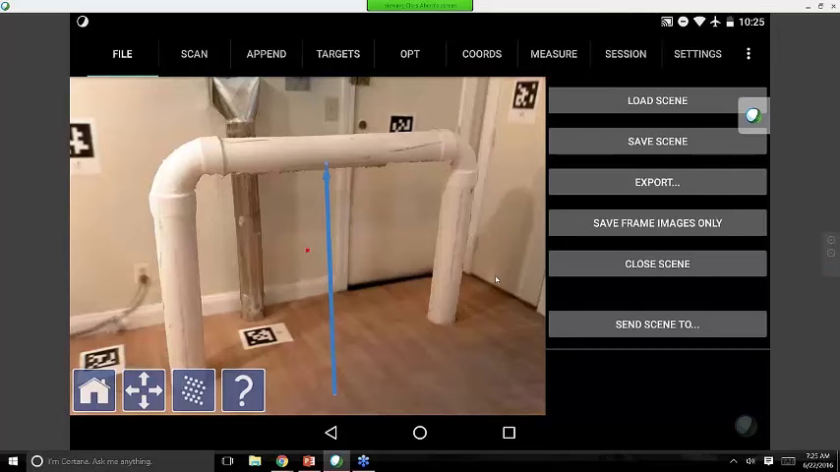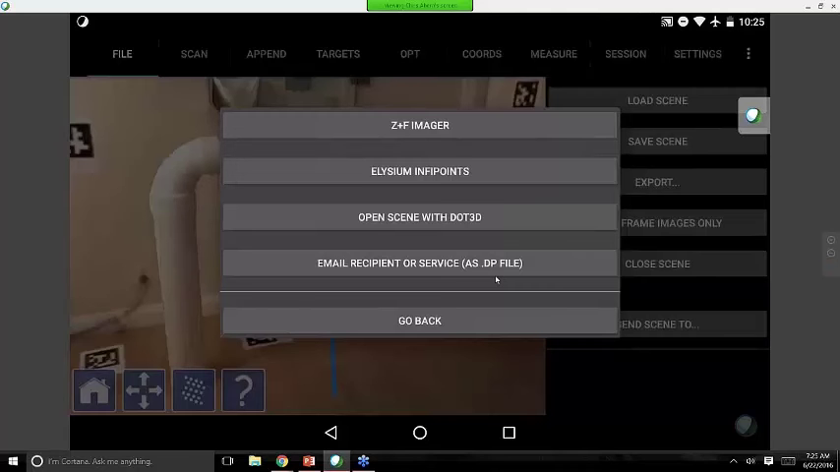So now that I've saved it, I'm going to do Send Scene 2. And this is where we're going to show the integration with the new sister application on the tablet called DotProduct. But you'll also see here in point3D 2.1 we have a few different integration options that are new. We can send wirelessly to our ZNF laser scanner using the Laser Control Scout application on the Surface Pro tablet.